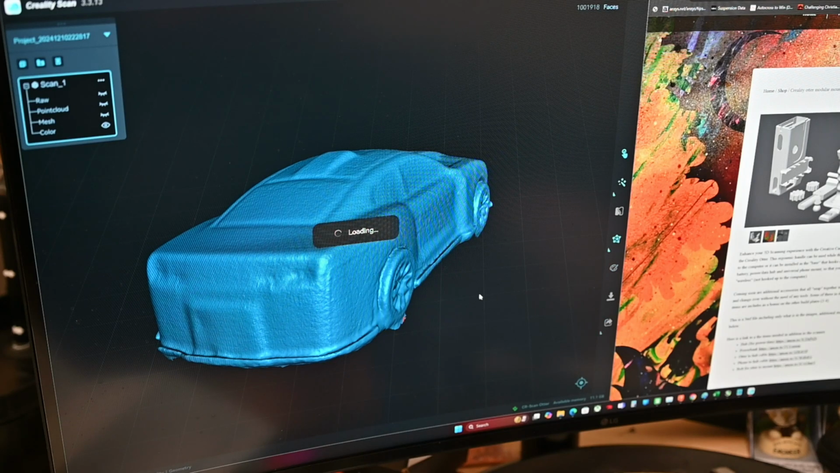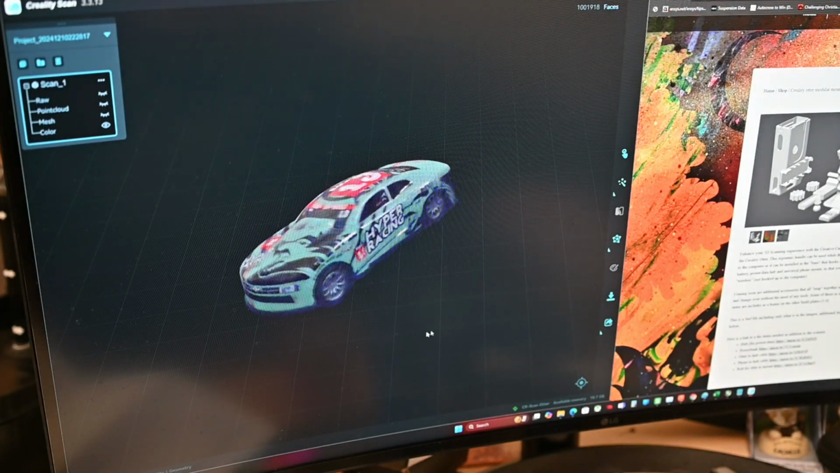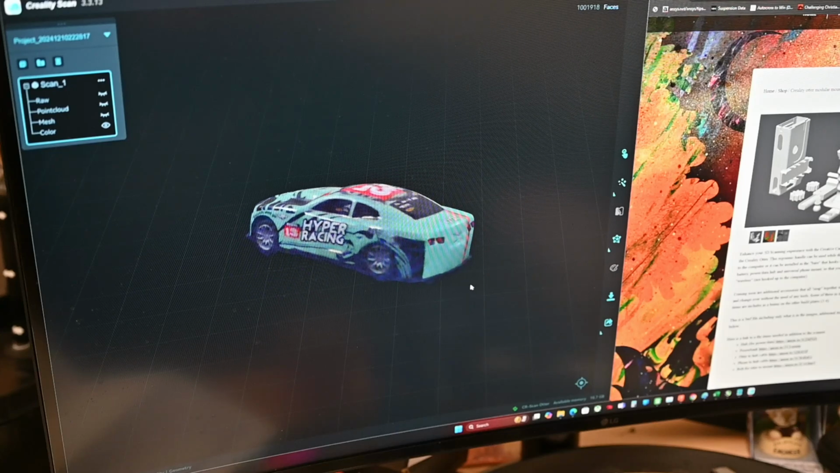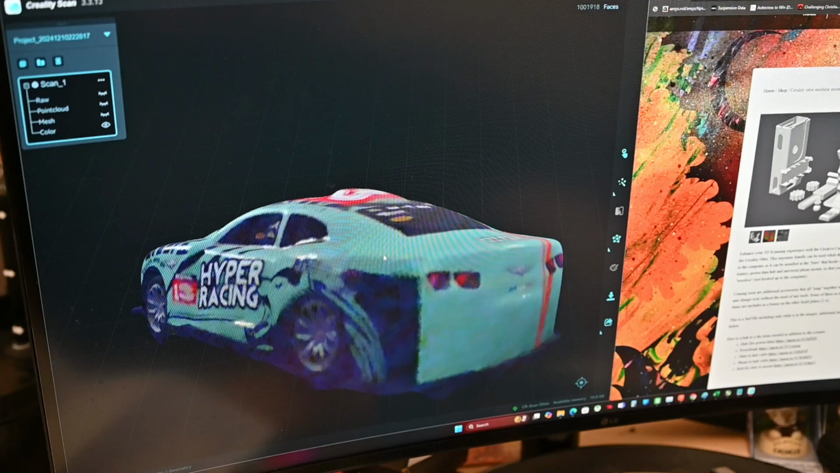Okay, and there we go. A optimized model, so to speak, at least with its default settings. You can always make it better, and you could go in and clean it up further.